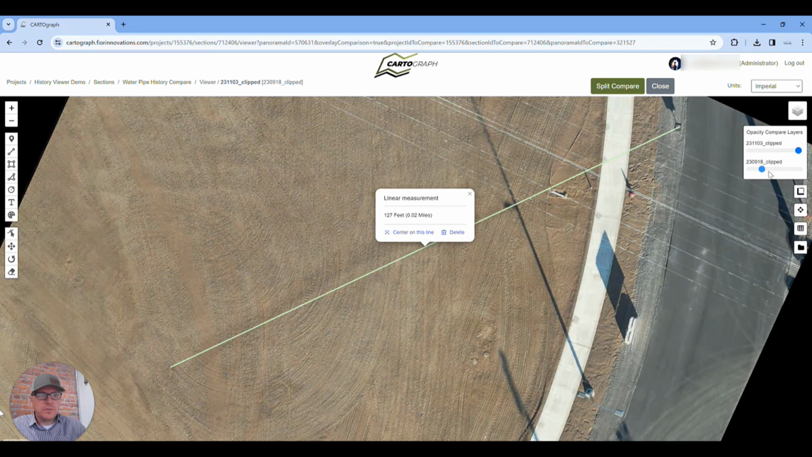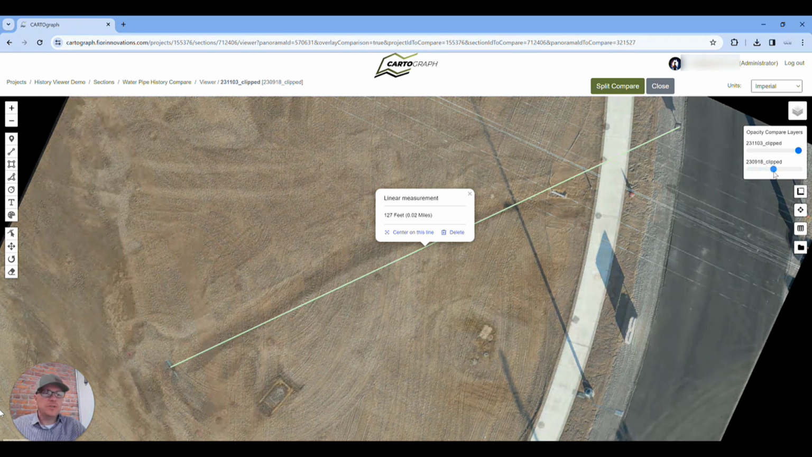That's a very, very helpful tool for a lot of contractors who need to do road installations or dig things up. It's an advanced way of doing locates. So that's our new tool with the history compare and how you can use it on your project site.